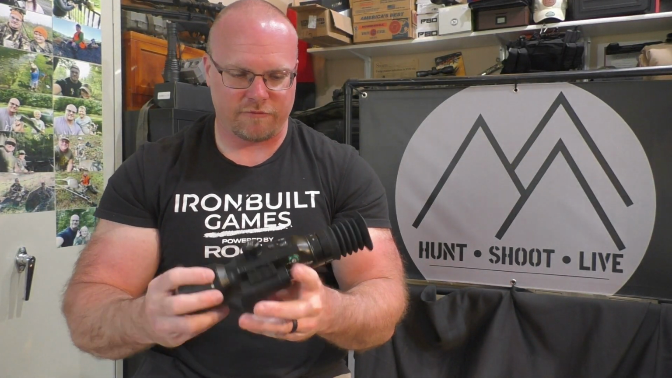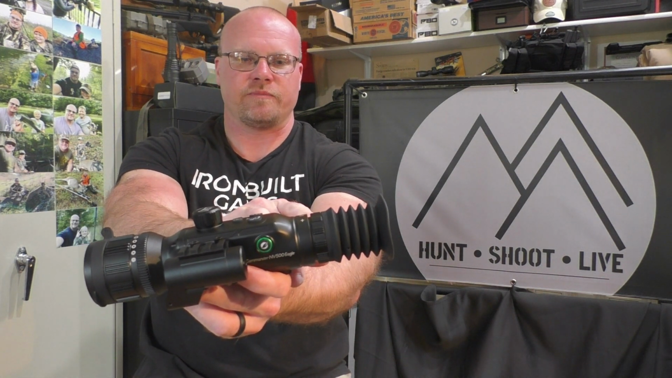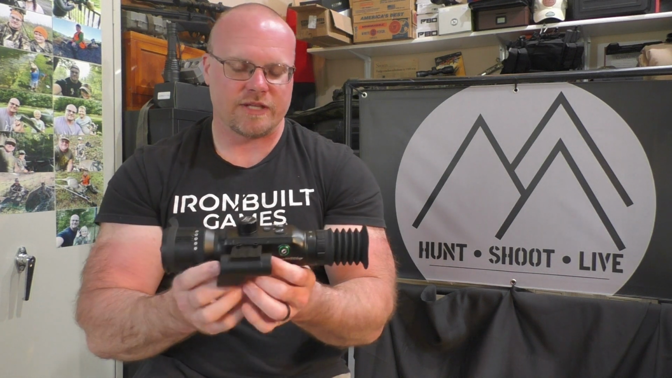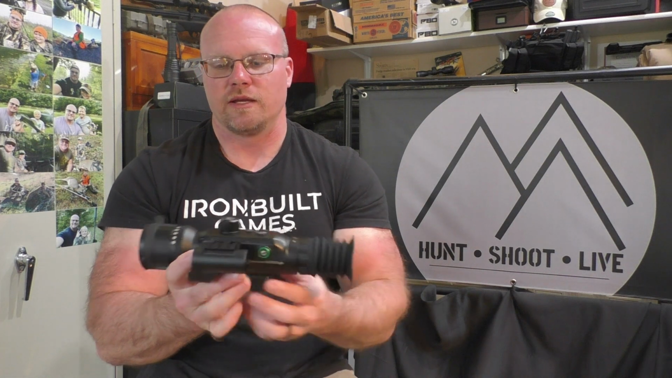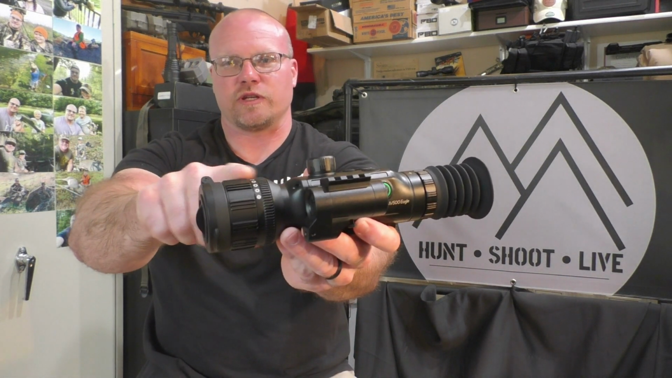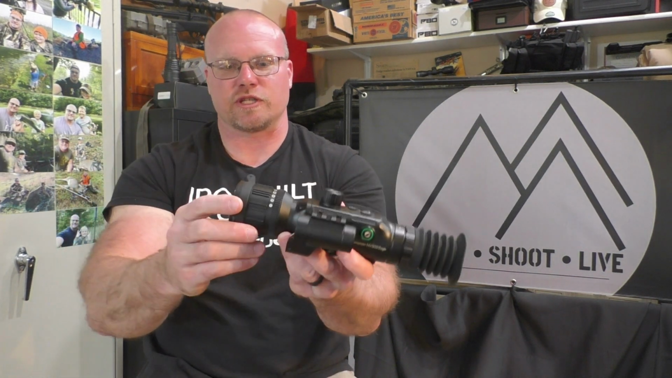Now, you do have your adjustable eyepiece back here, your diopter adjustment. The diopter adjustment is going to adjust your image in the screen, but you've also got two different adjustments out here for your focus. So plenty of adjustment options.